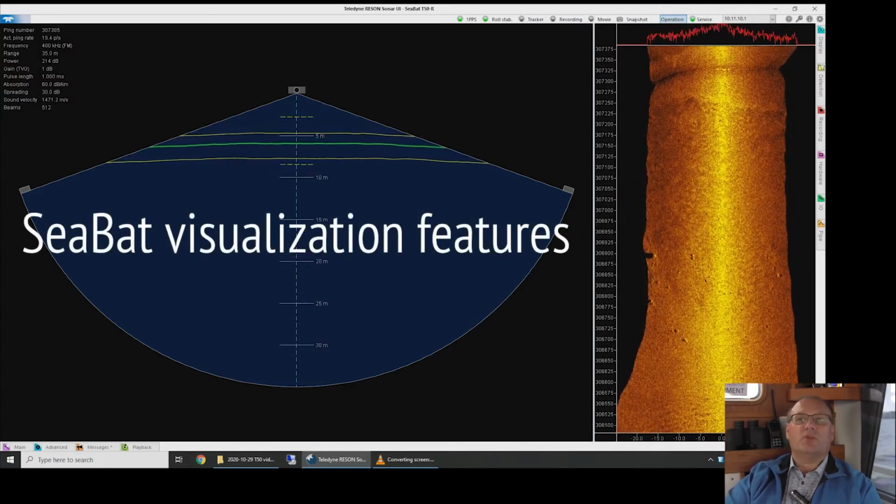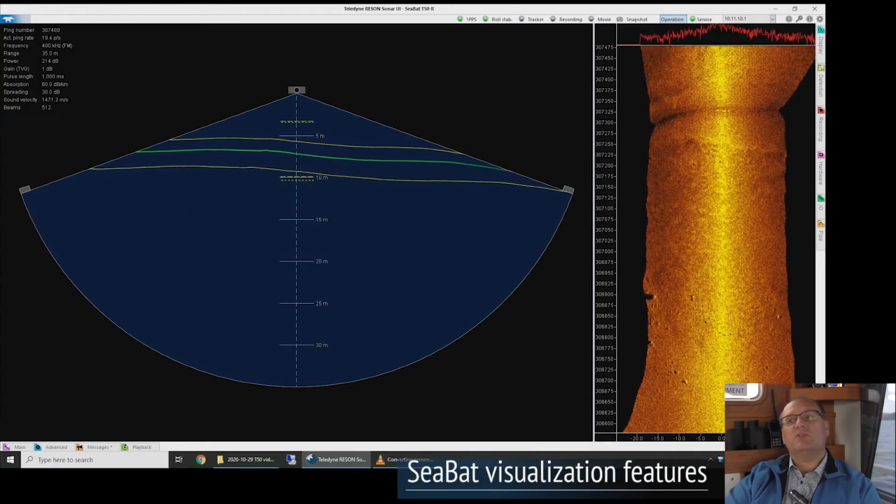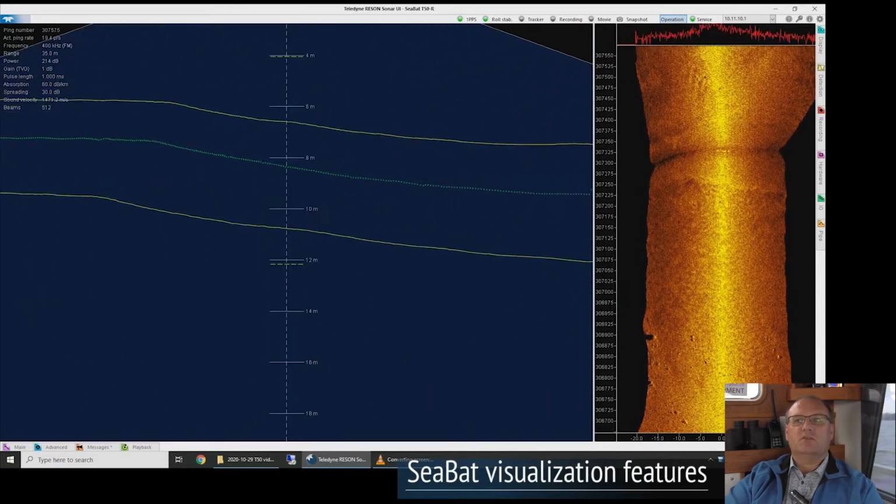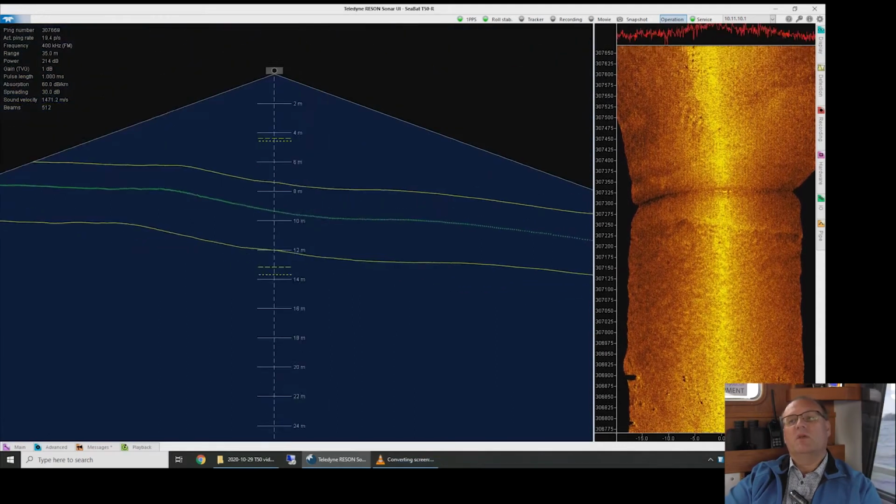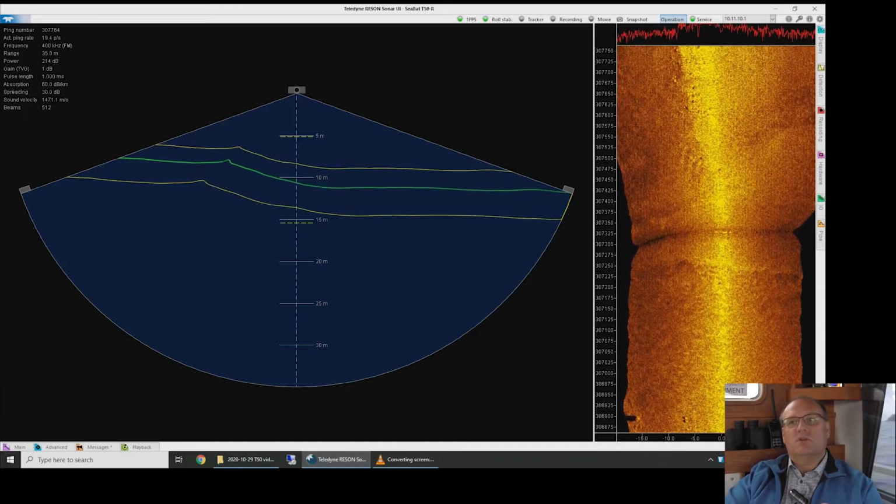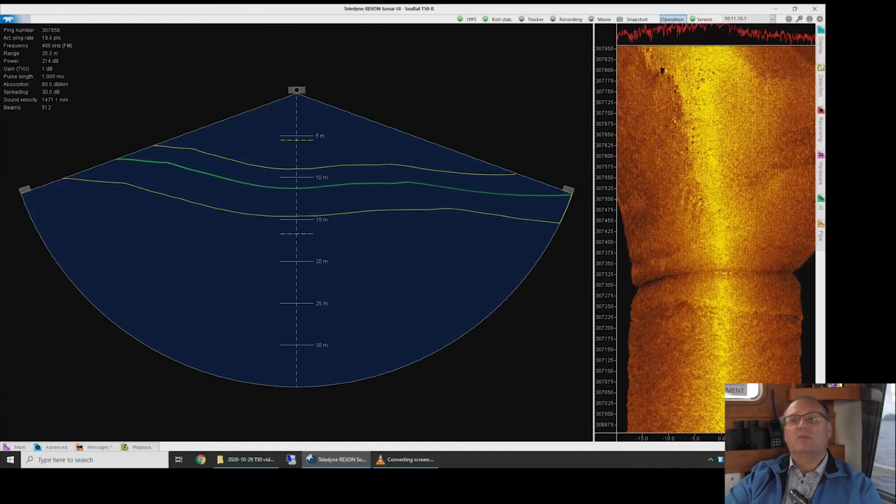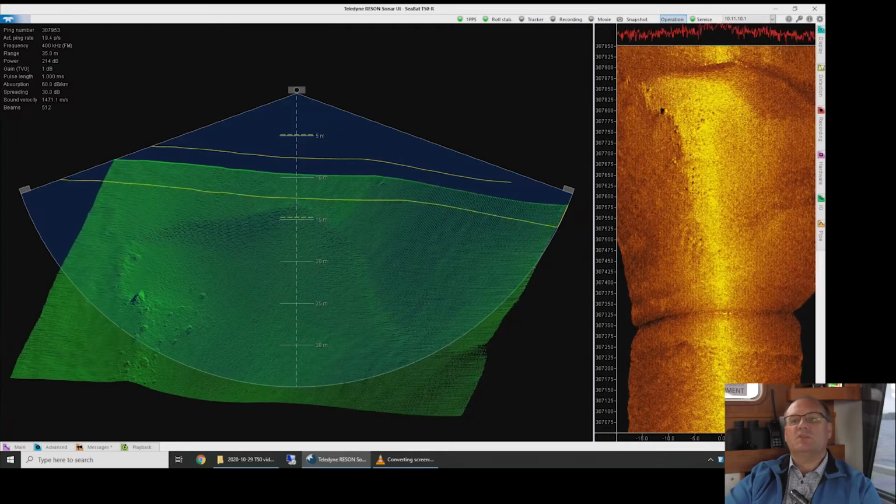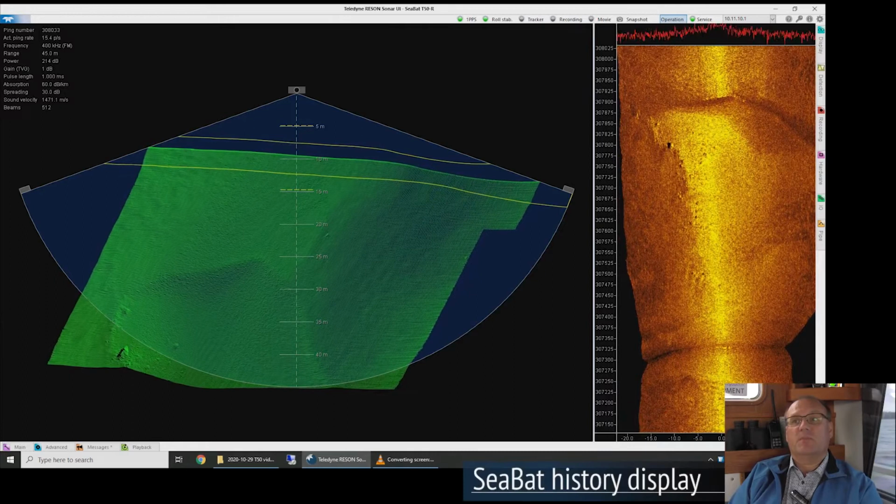Let me show you some of the visualization features we have in the SeaBat user interface. The SeaBat has traditionally been displayed as a green line, or in fact a number of soundings, in this case 512. But it's difficult to identify features with certainty on the SeaBat based on just a green line. So some years ago we introduced a history display, which makes it super easy to see what's going on the SeaBat.